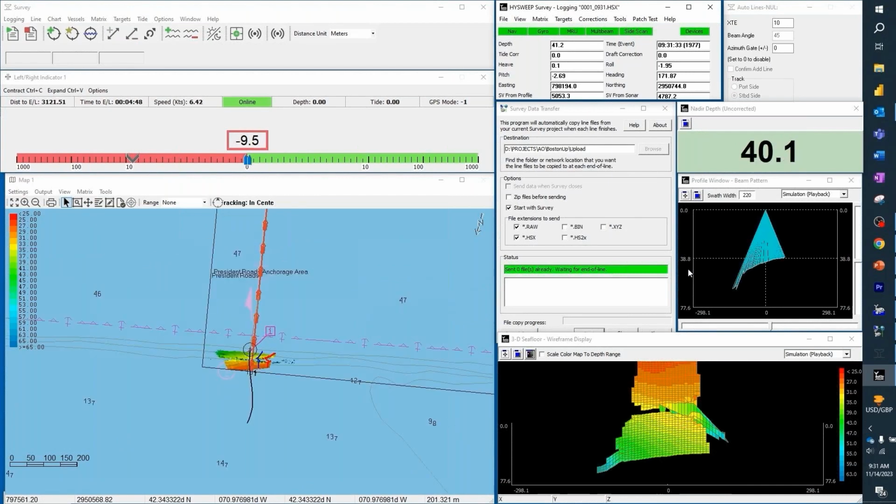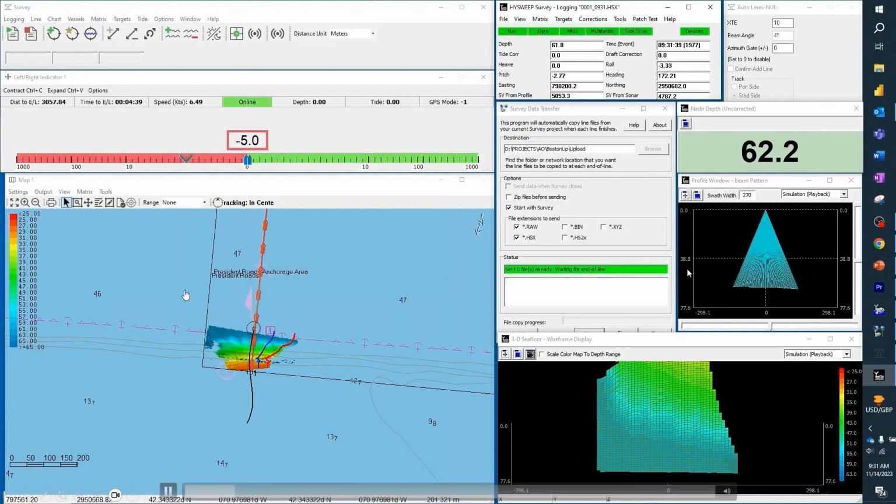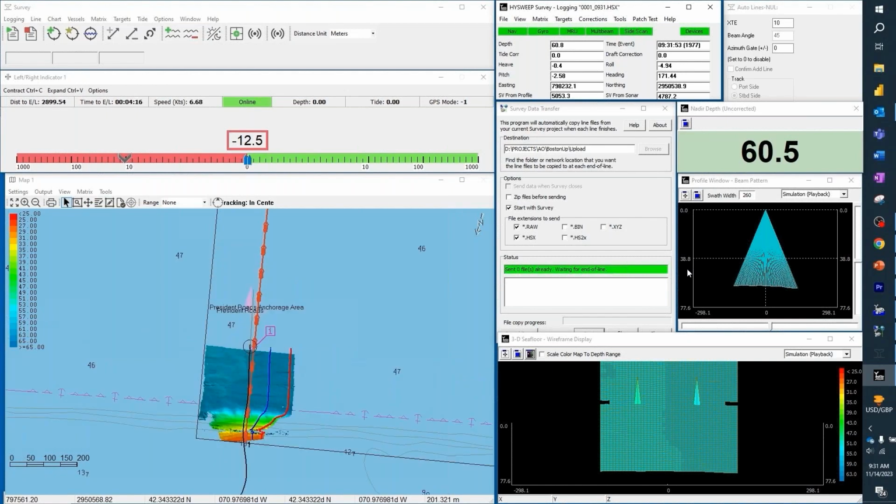You can see my matrix is filling in. So one of the things that we have configured in this particular survey was auto lines. My vessel is following the first planned line. That's the only line that I've set up for the system because I don't know how deep the area is, how far my lines need to be spaced.